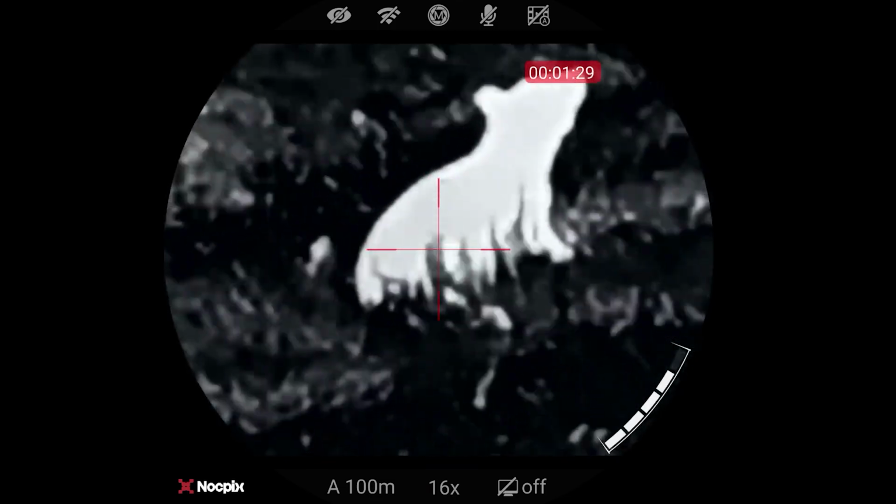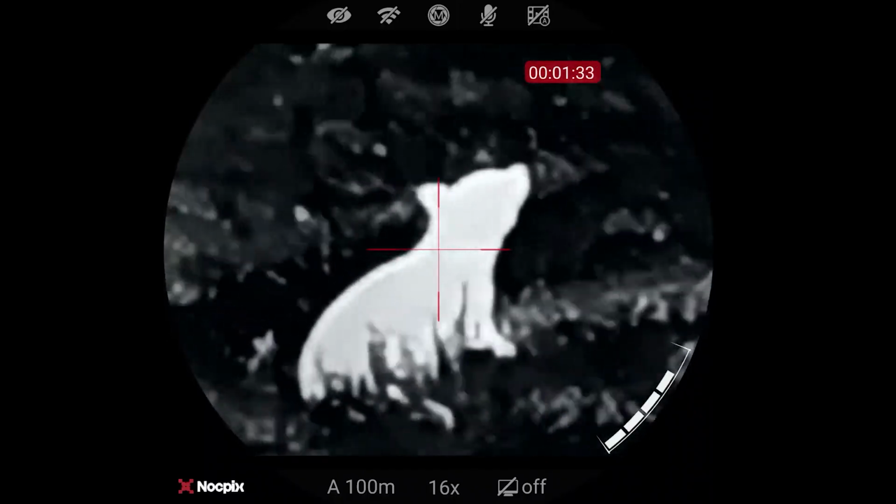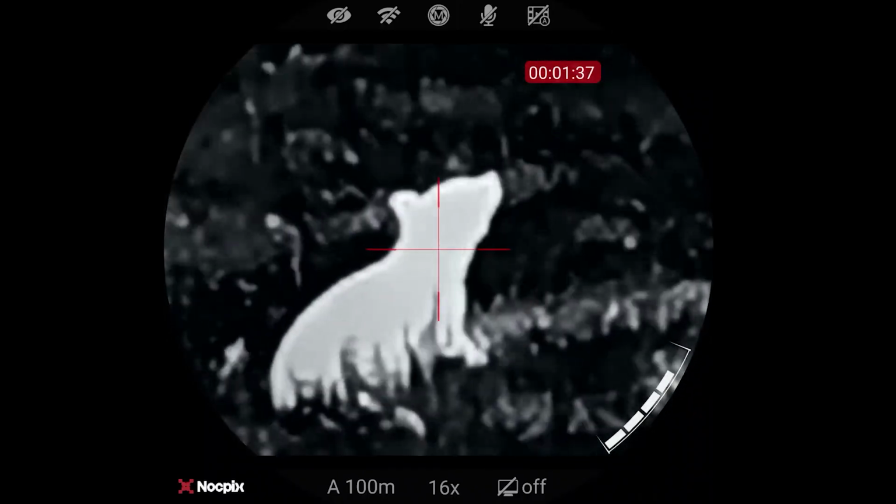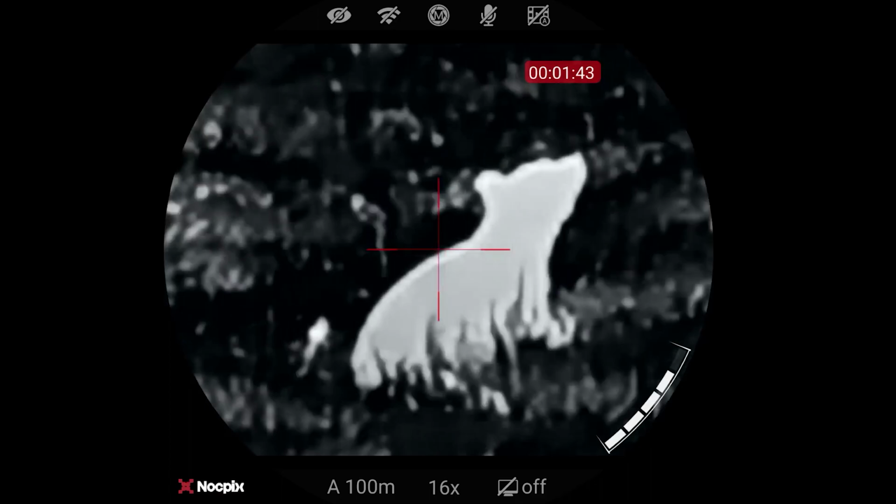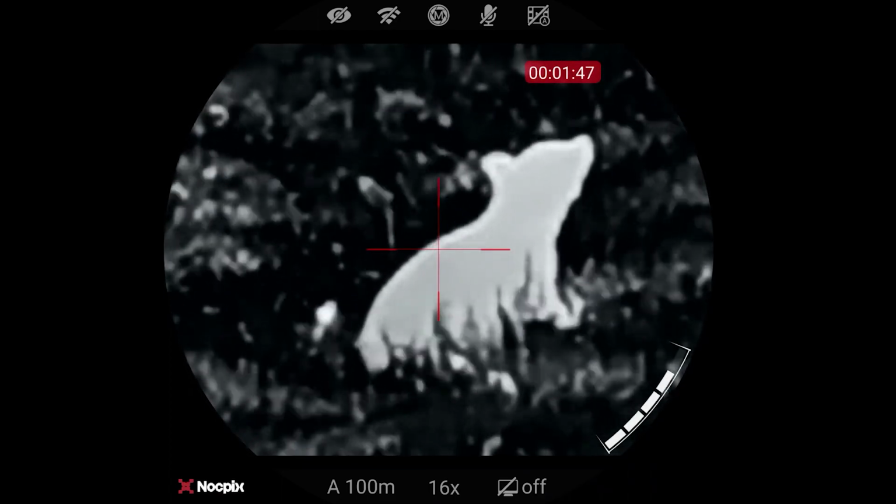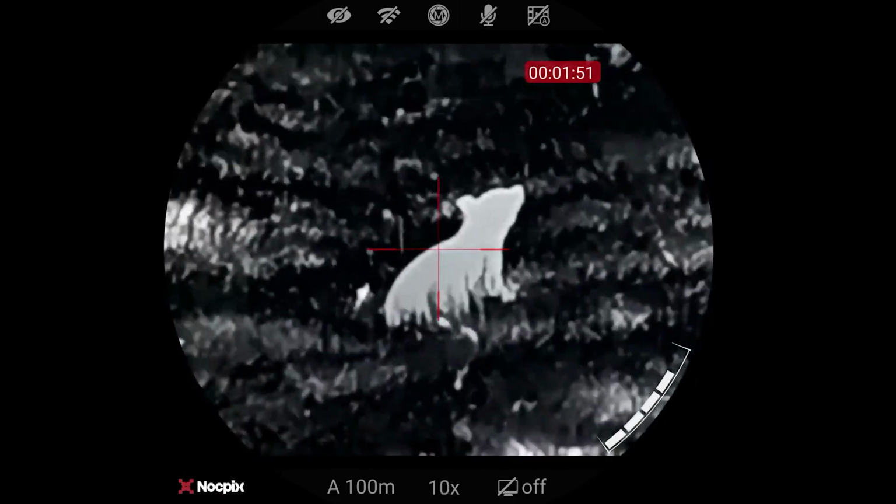If I zoom in here, that's 3 times that. So we've got massively high magnification. You're going to have to take my word on it, that still looks like a rat. What's 3 times 16? I can't do my maths today. High magnification anyway. Higher than a lot of target scopes. So I'm going to just back that magnification off.